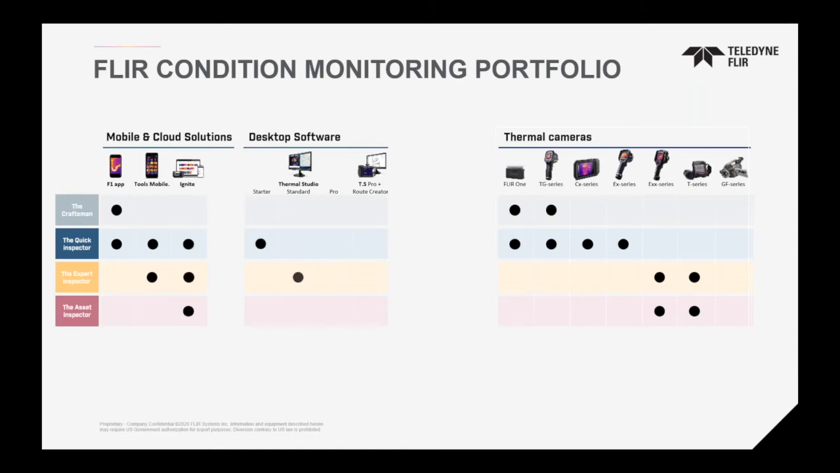The way we break down the cameras to the software solution: if you're a craftsman, you can stick with the mobile app and the FLIR ONE adapter, for example. Any of our TG and CX series would work in those categories. If you're a quick inspector, you need a little more feature sets. You should be fine with our Tools Mobile, but if you need more, you can also use our starter version of our Thermal Studio software, which is free software in this case. I'll show you other pricing points a little later. And then as we get into the higher end cameras, the EX, the XX, and T series, this is where you really need to use our advanced software platforms to do your detailed inspections.